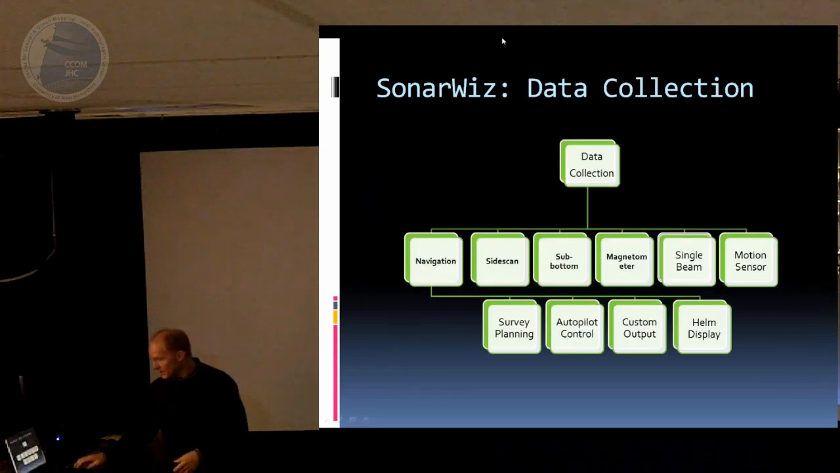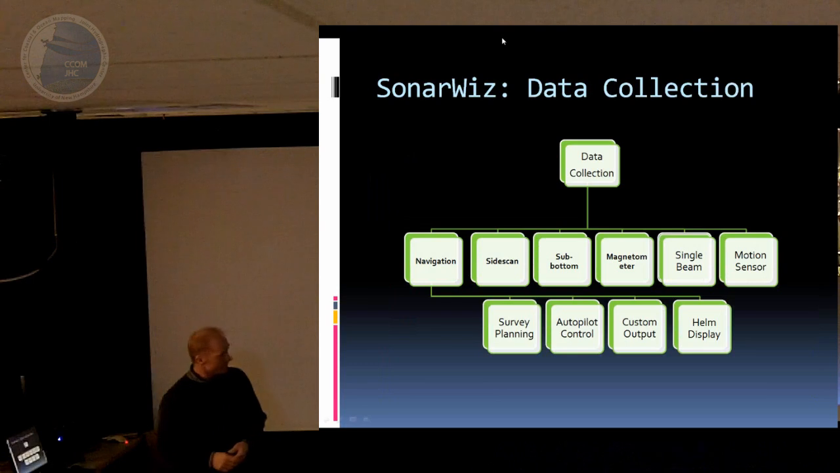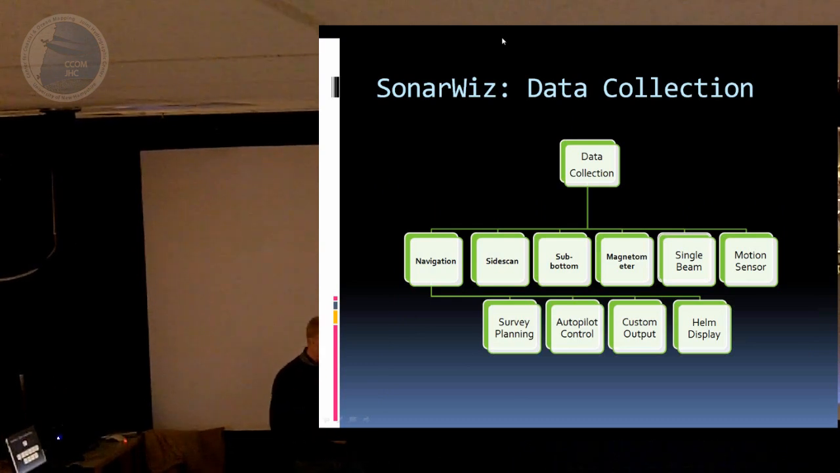On the data collection side, the little blocks in the middle represent all the functional things that you can do with it. There's a whole navigation section that allows you to do survey planning. Just last week at NAVO, we released our autopilot control, so now you can set up your survey in SonarWiz and output the autopilot messages and actually drive the survey lines. And custom outputs, so if you want to send data to another application like HiPAC or Sonar Pro, you can do that with custom outputs.